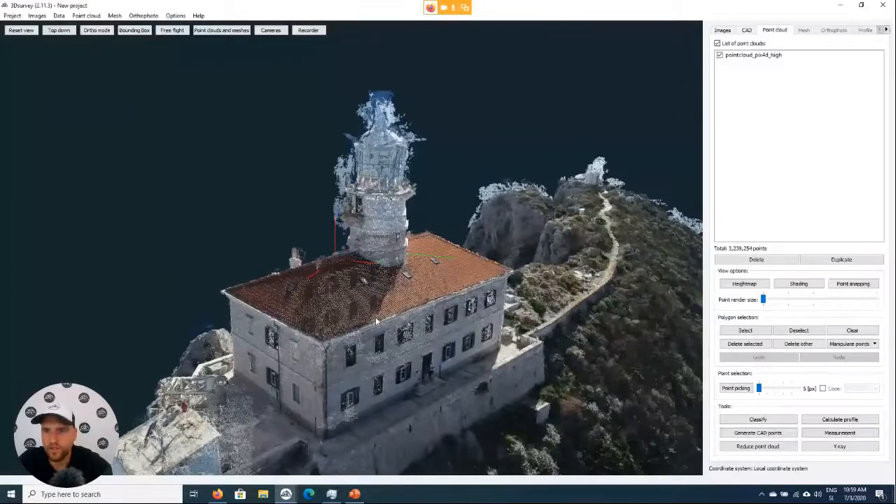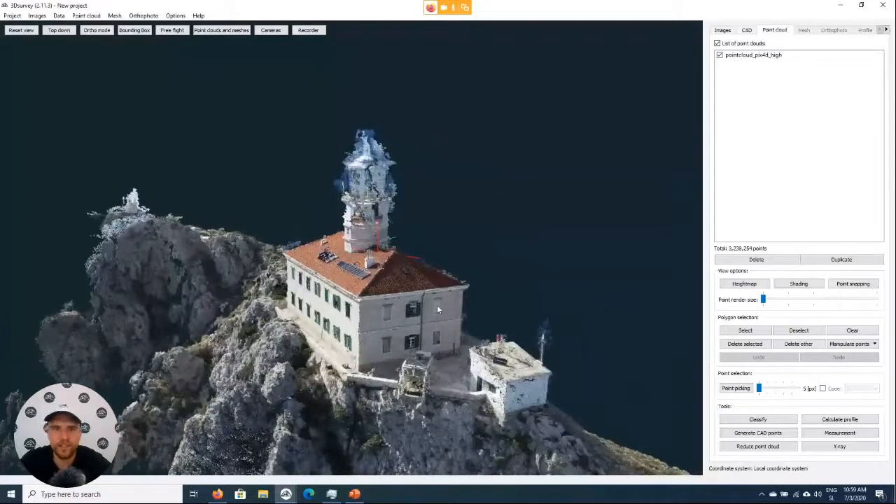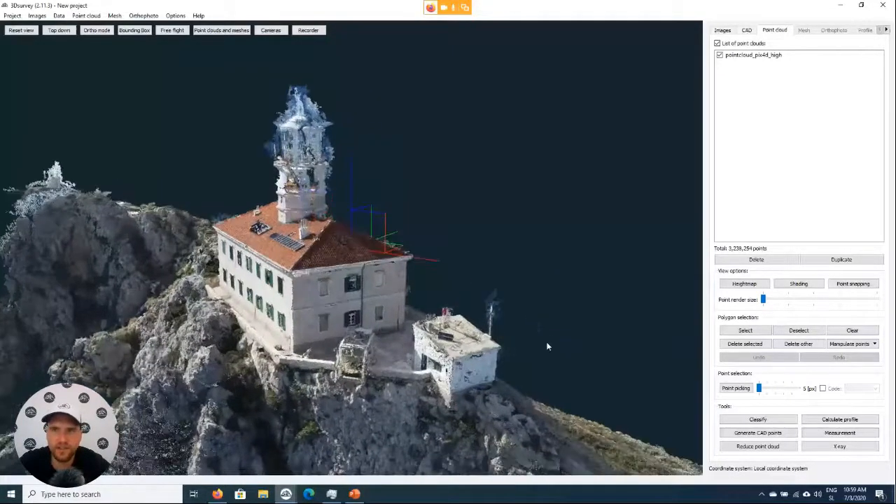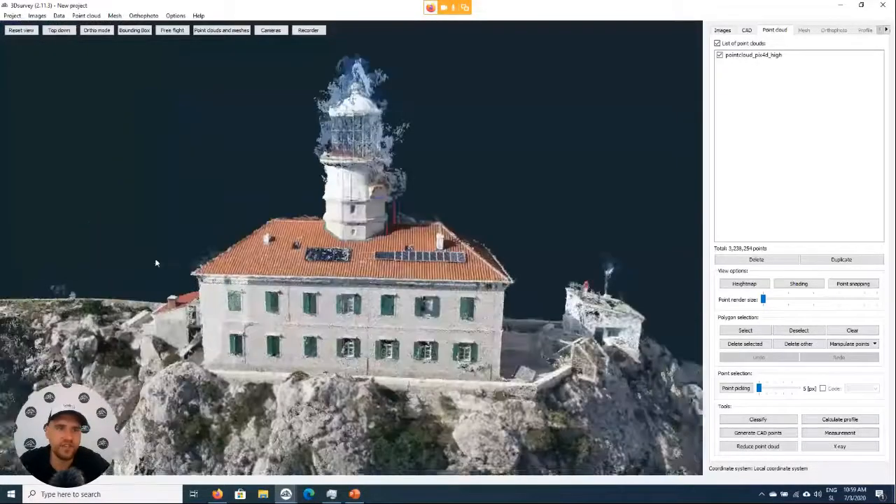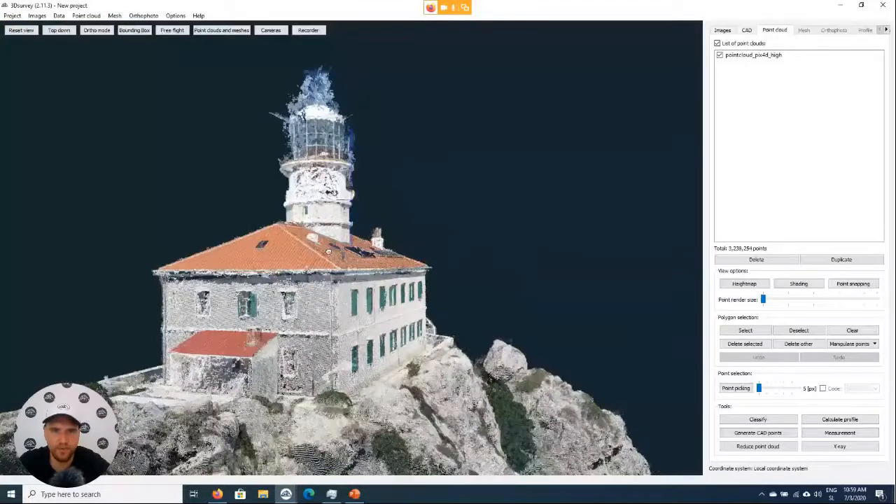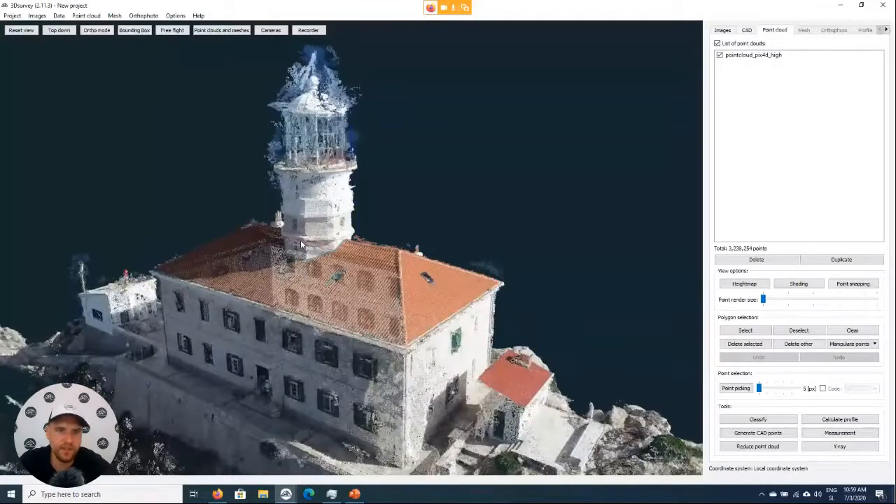When we are calculating point clouds, it's very important how we do it. That will govern how much noise we get in our point cloud and how sharp the point cloud will end up looking. So the competitive software may get you something like that.